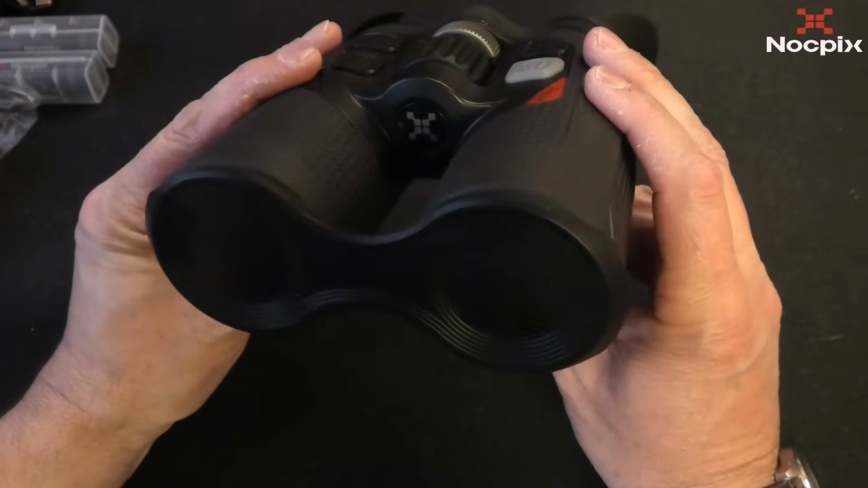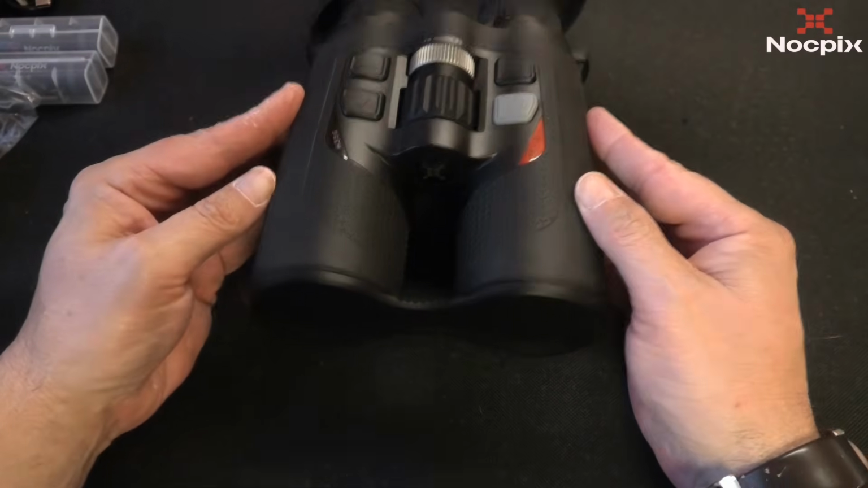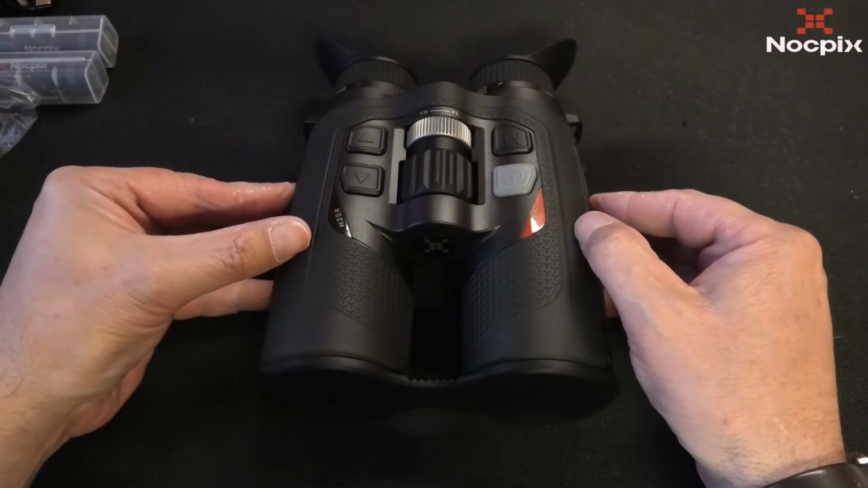So that's a quick unboxing of the Quest H35R. Now let's get outside and see what this thermal binocular can do.